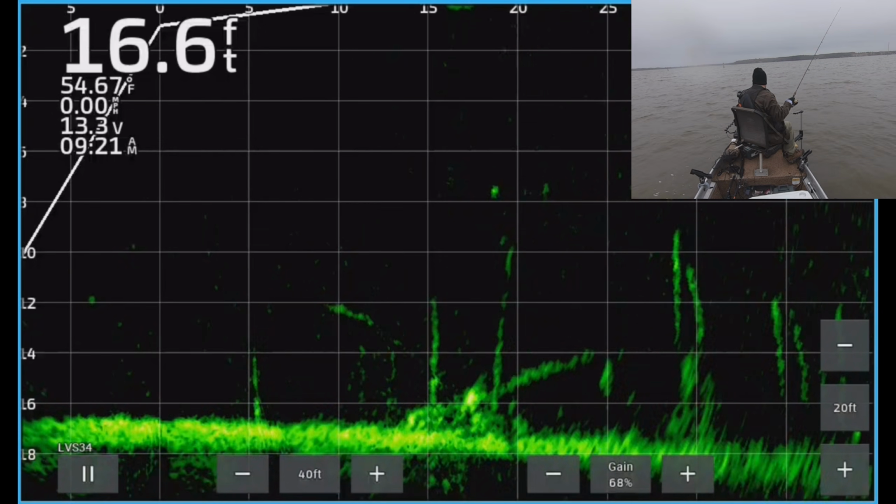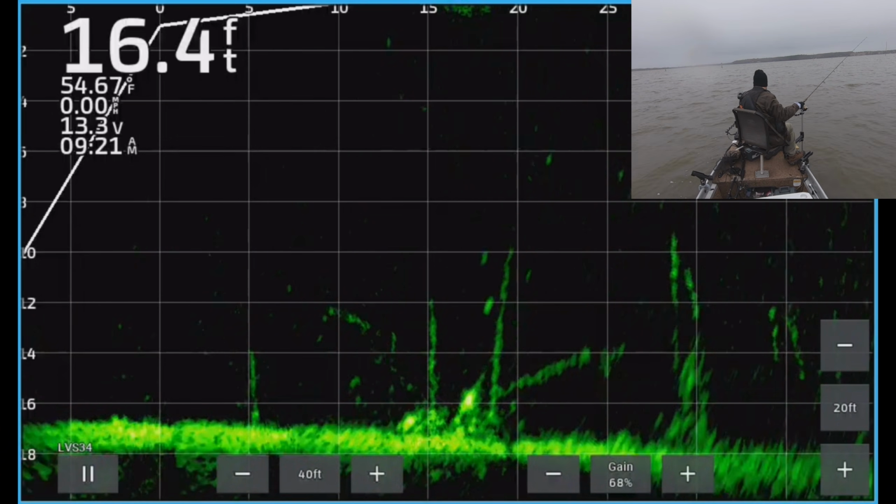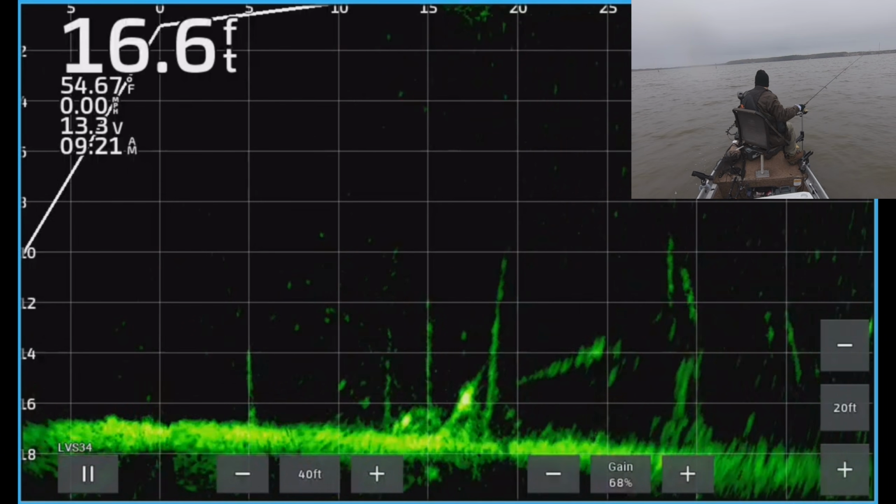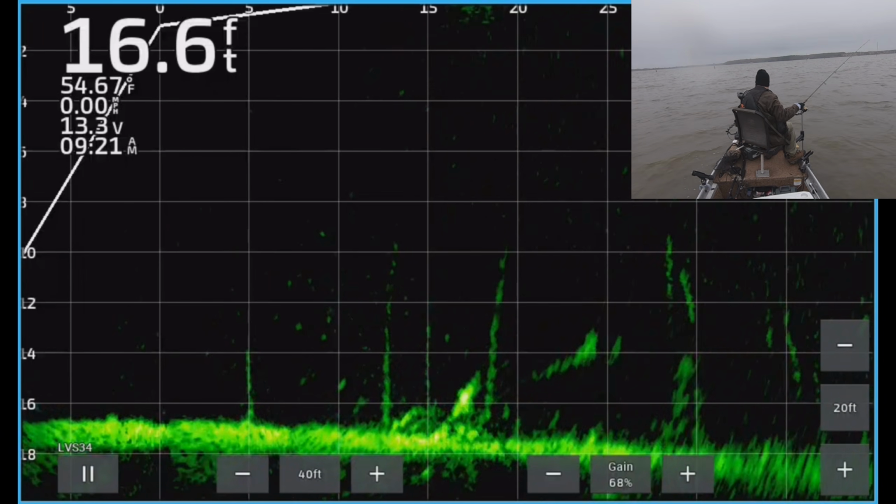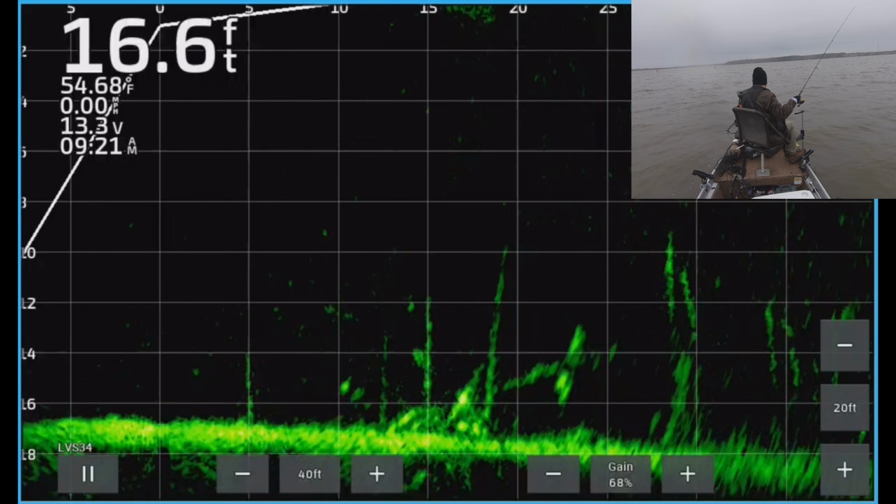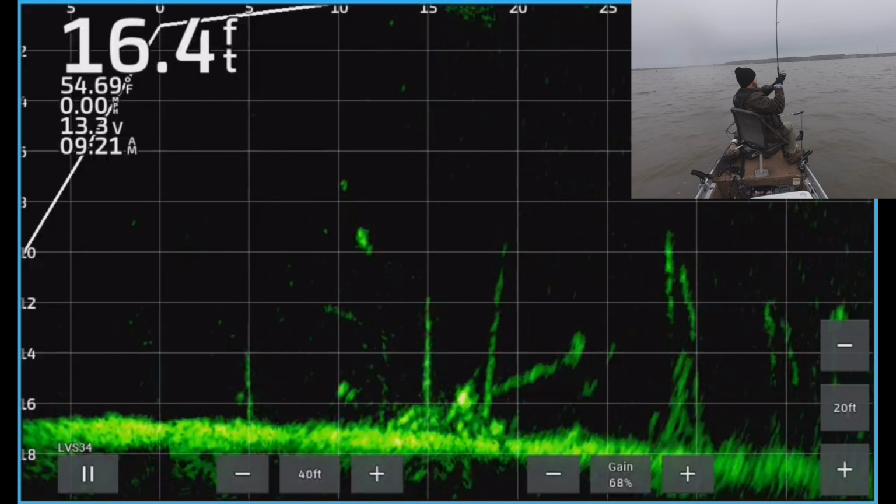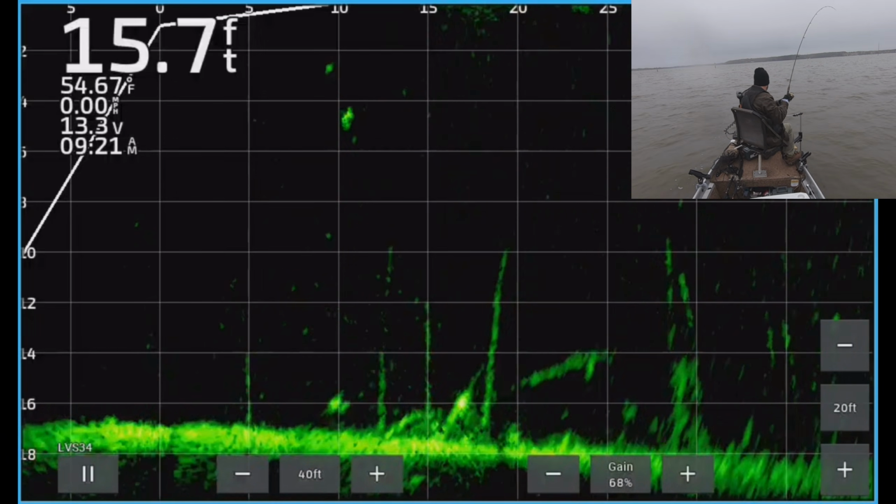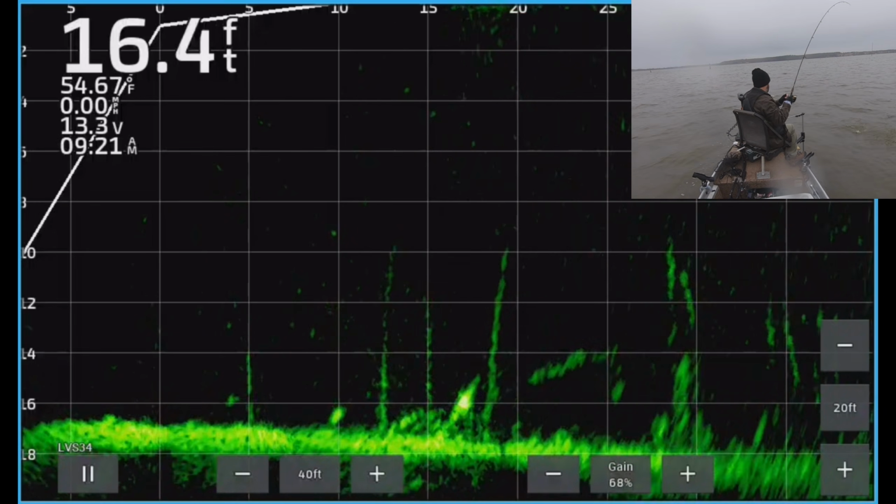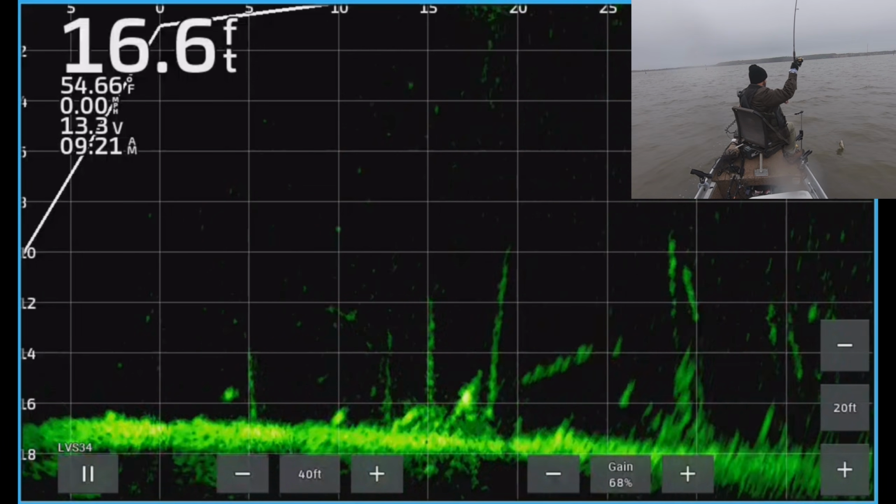I can't remember if I wound up catching this one or not, but it certainly looked like a huge fish right there. But I think it was a few of them, if memory serves. Yep. Okay, so you see one coming out, but that bright spot's still down there. So I get this one, but that bright spot's still there. So there's probably several fish just kind of all clumped together.